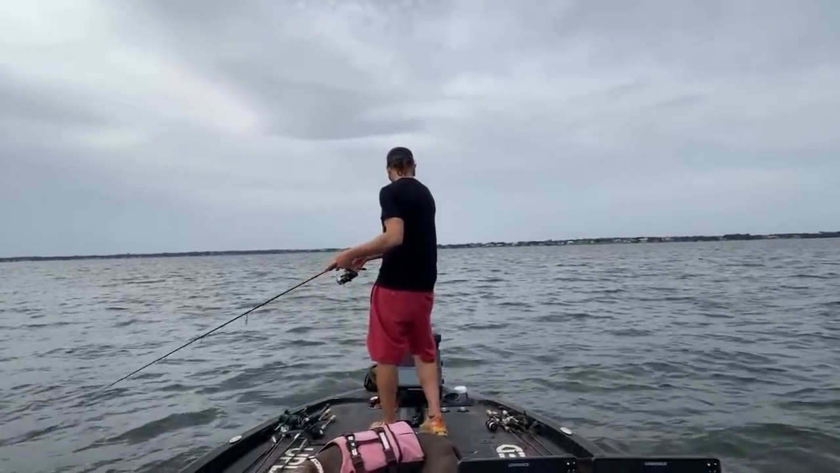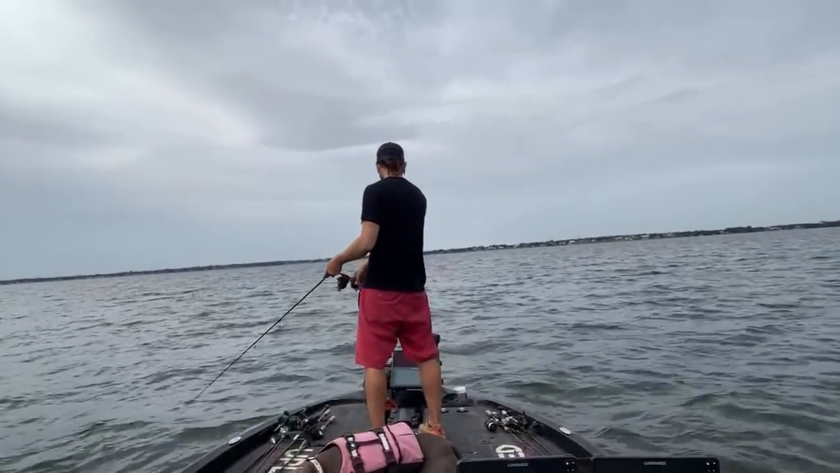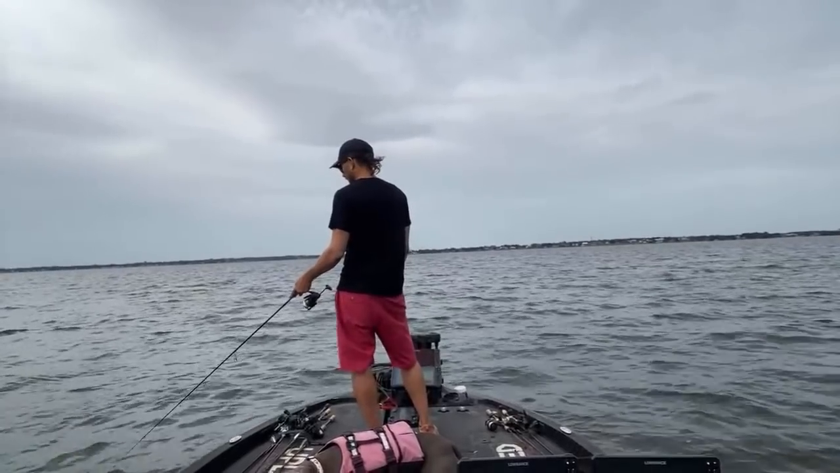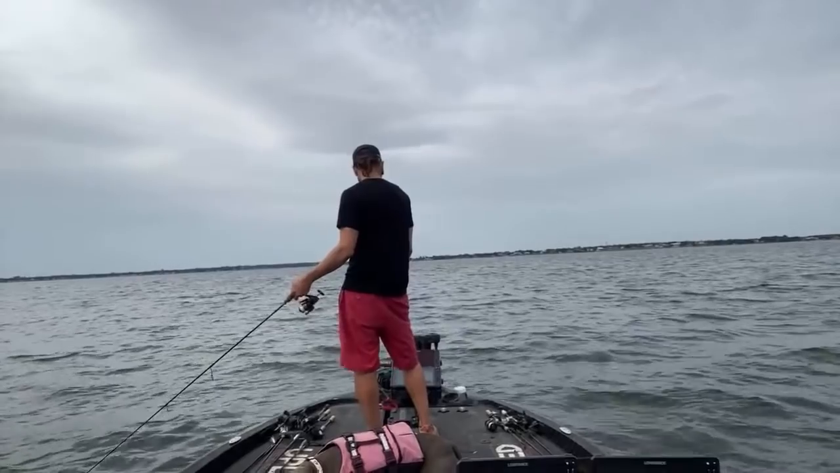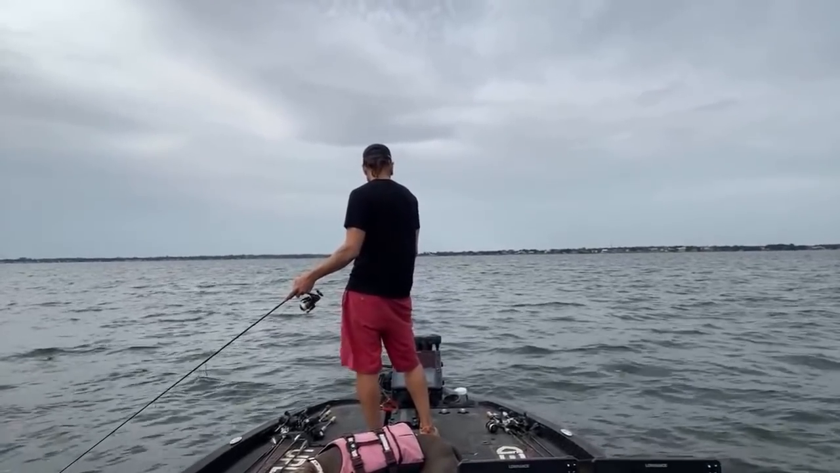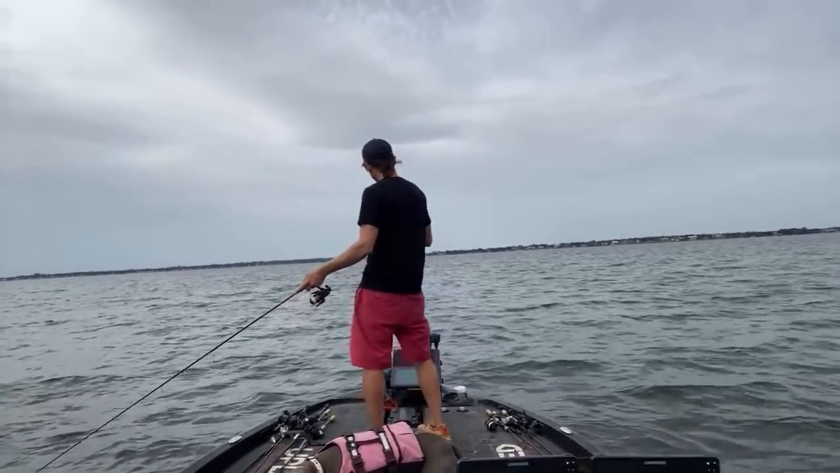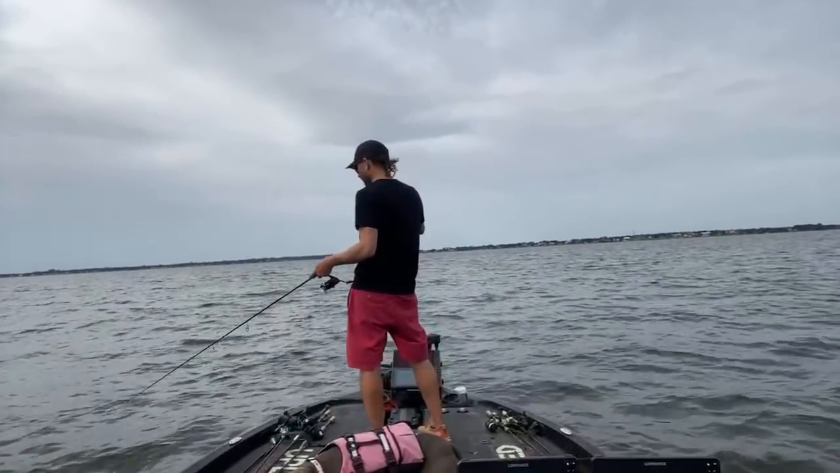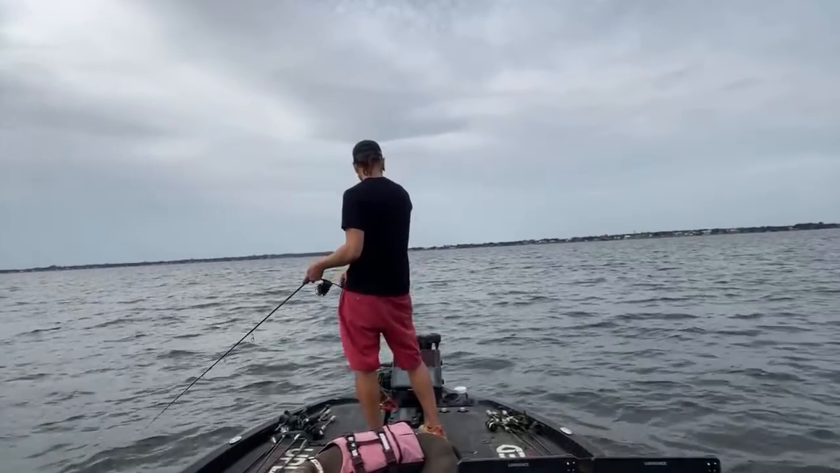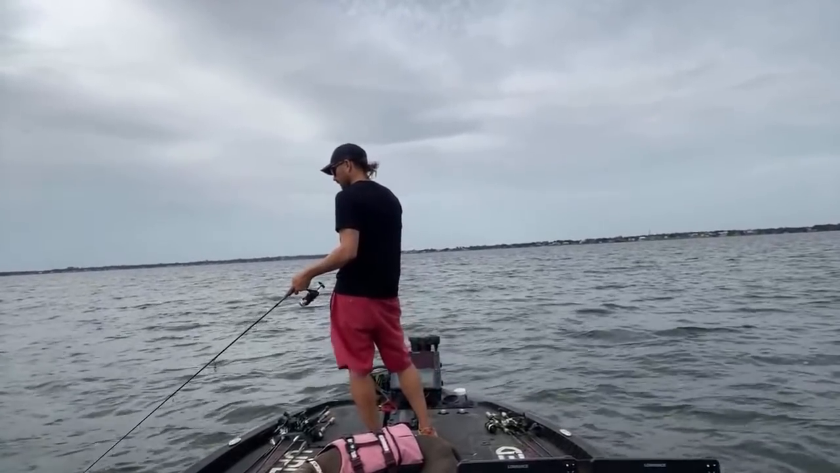Not so stellar. Come on. I think I might actually, I see some fish way off, like about 30, 40 feet. Yeah, a little more than that, 40, 50 feet way off. I might actually throw a hair jig at them or something like that.